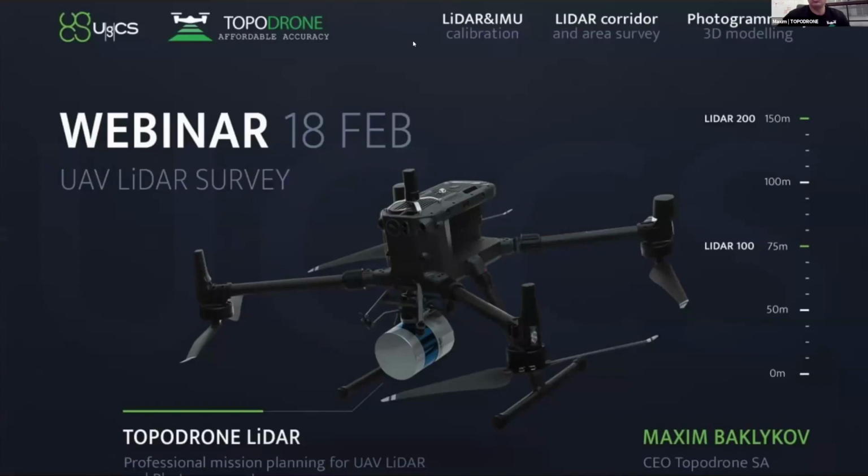And now I'm going to talk about LiDAR survey. In general, as I already said, before we invented our own LiDAR system, I supposed to buy one, but it was so expensive.